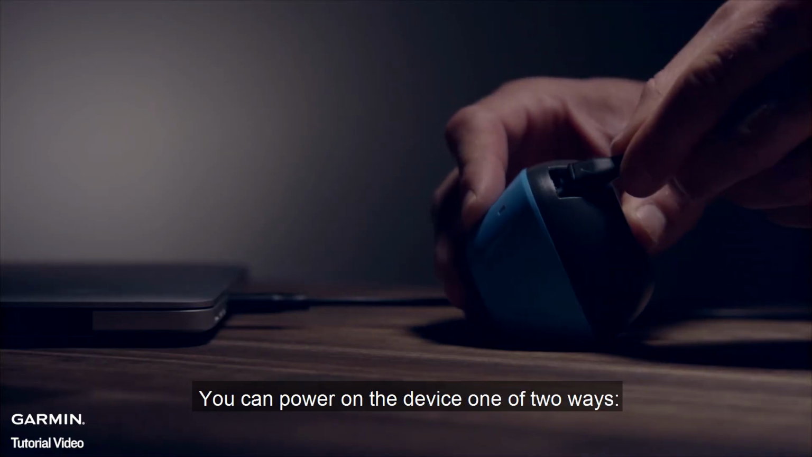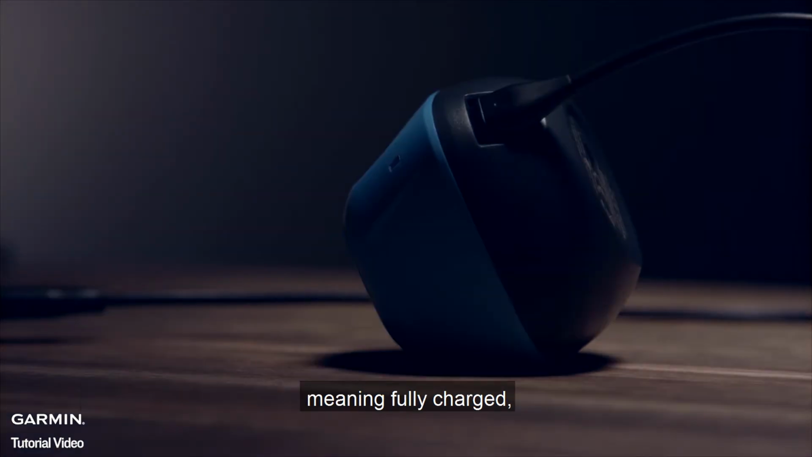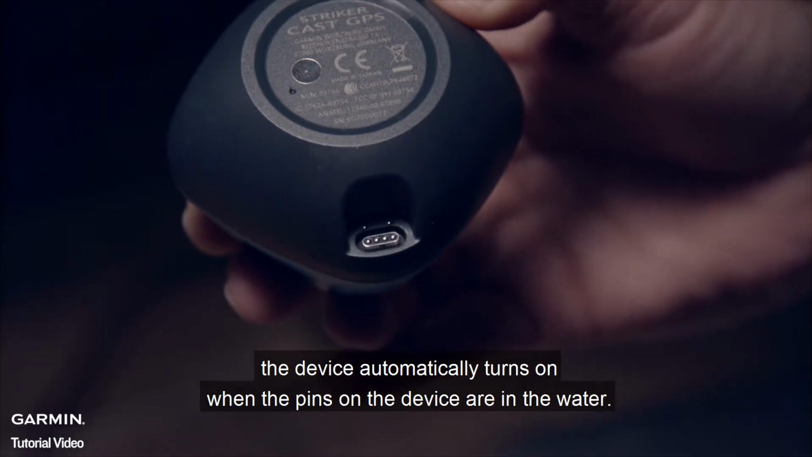You can power on the device one of two ways. Connect to the USB cable, and when the device is blinking red or the LED is off, meaning fully charged, your device is ready to connect. Alternatively, the device automatically turns on when the pins on the device are in the water.